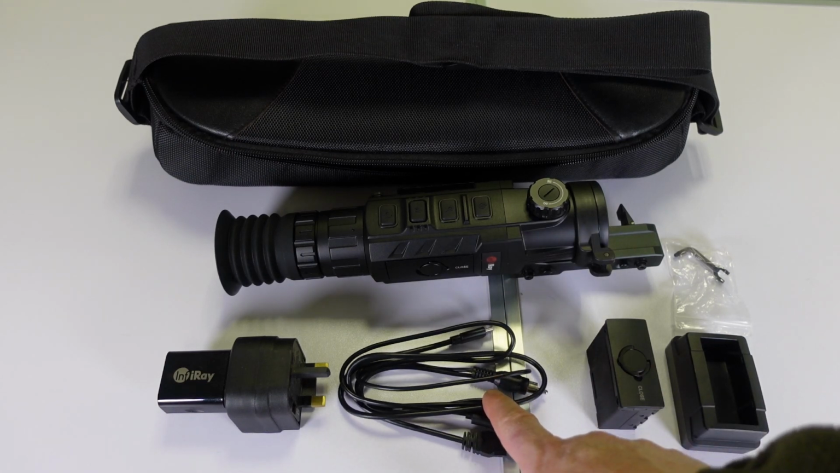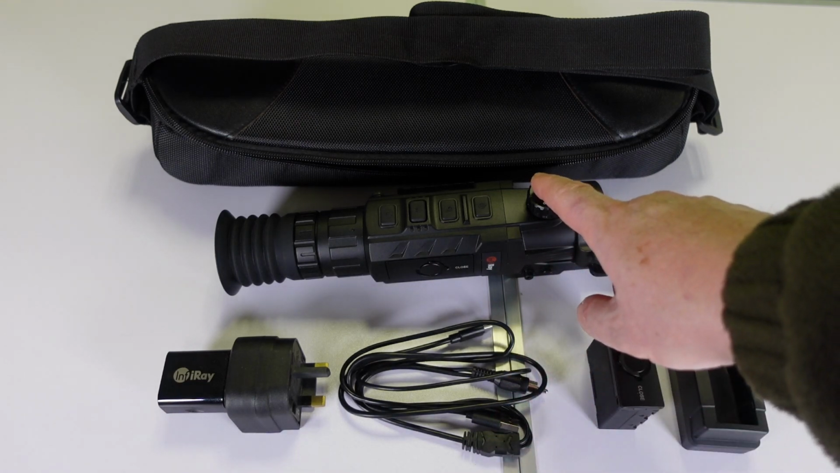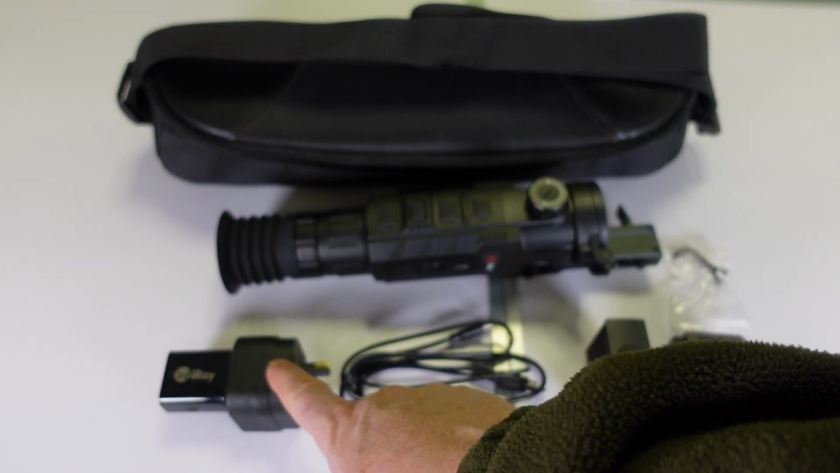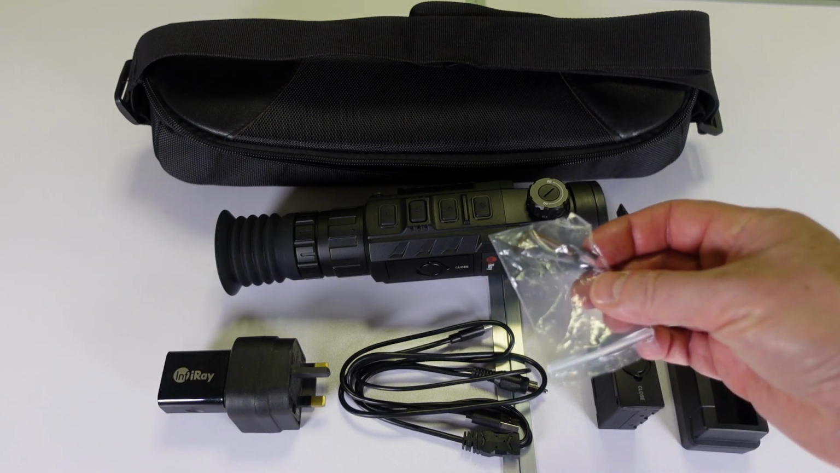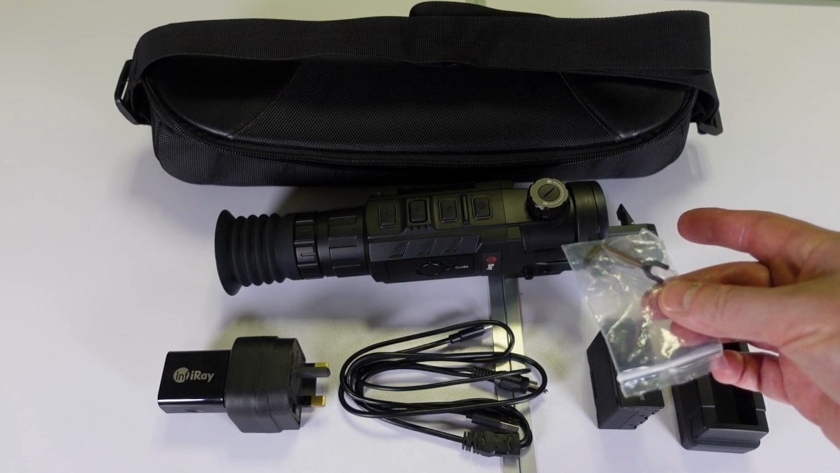This cable here can be used for connecting your scope to your computer. It can also be used for the charging dock, and it plugs into this, which is your power brick, which you put in the wall. You also get this, which is a tool for adjusting the mount that you get with it.